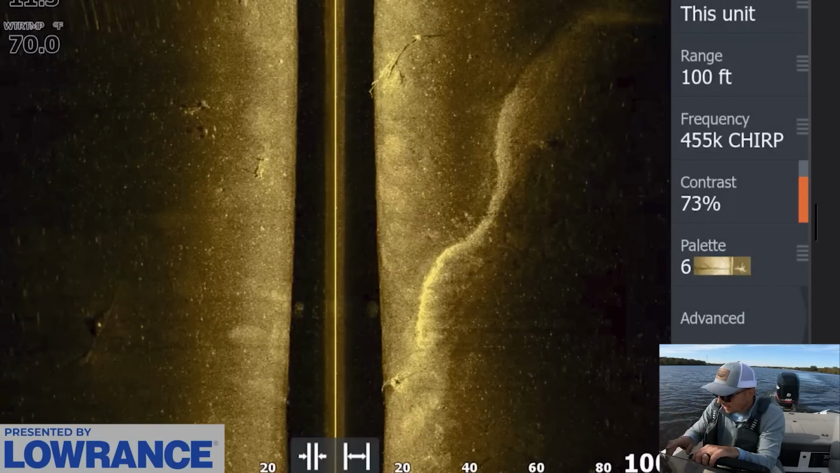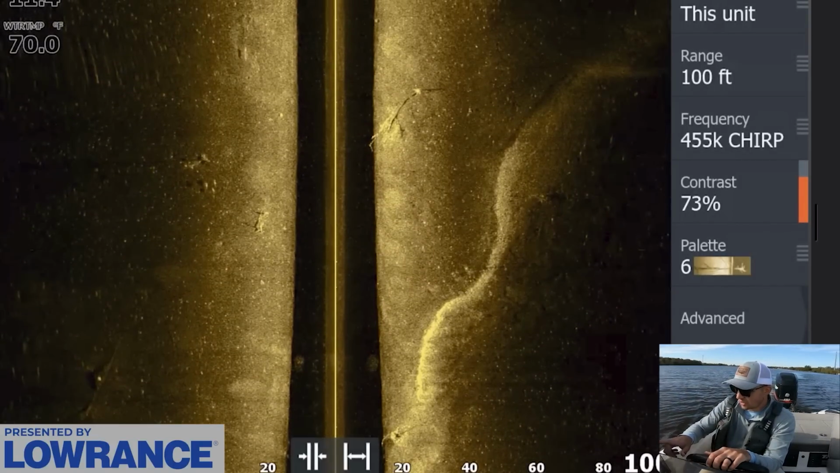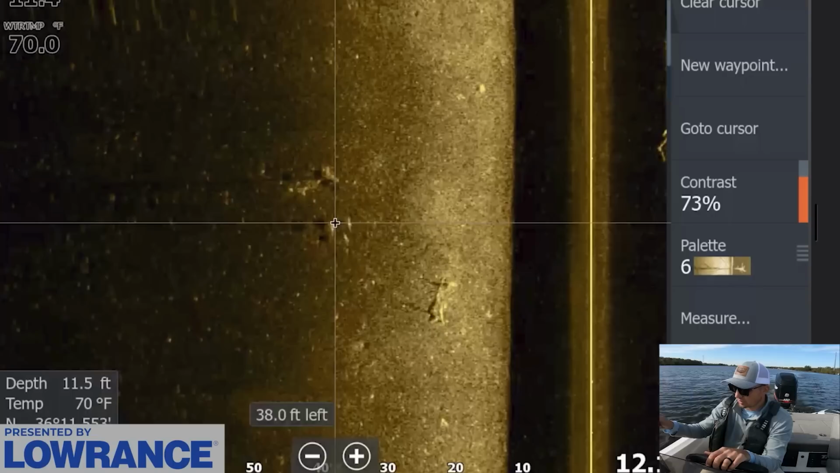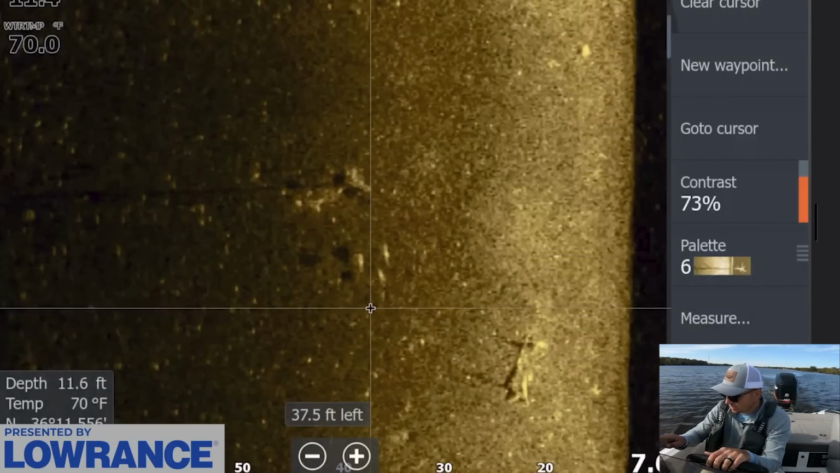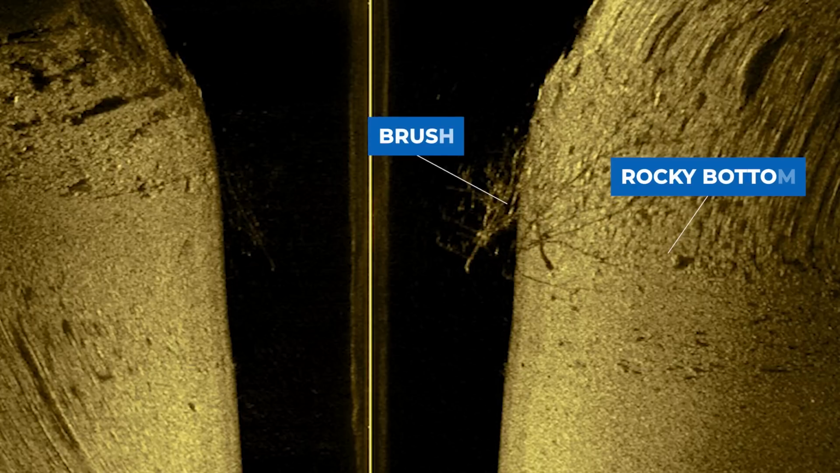Now, in addition to 2D sonar and downscan, you can also identify bass in brush piles using side scan. Most of the time, this is going to be best when the brush piles are on softer bottom because you'll be able to actually see the isolated dots sitting around the brush piles that are basically on soft bottom zones. When you have a really hard bottom area, and especially if you have a lot of rocks in the area, it's hard to differentiate the bass from the rocks on side scan.